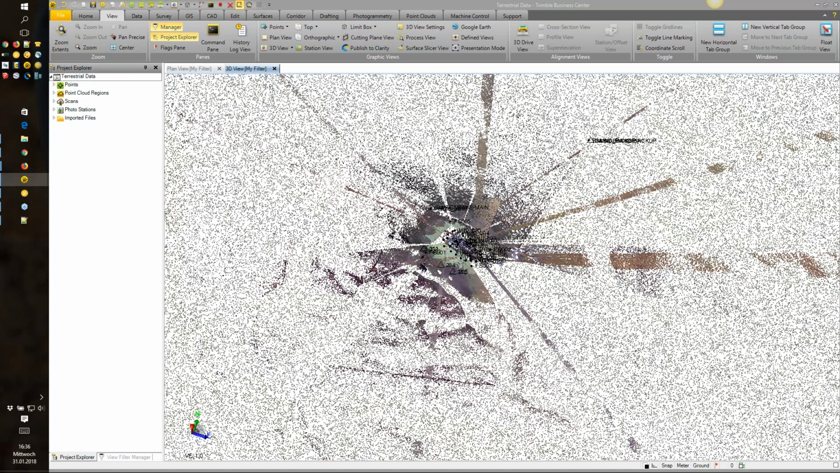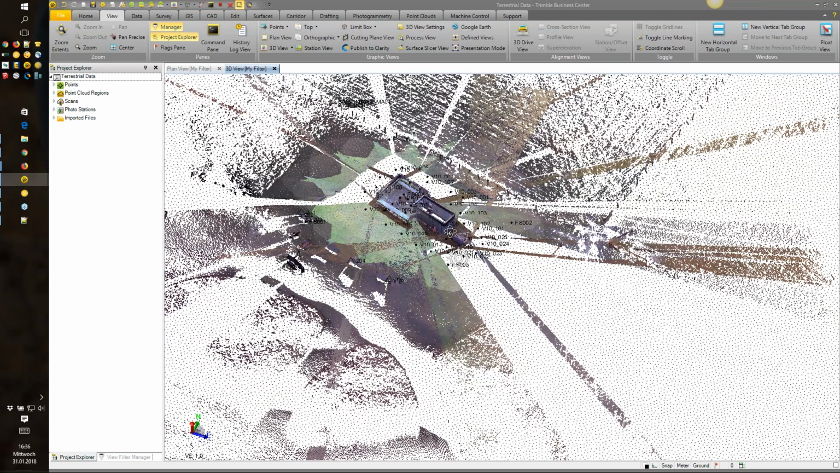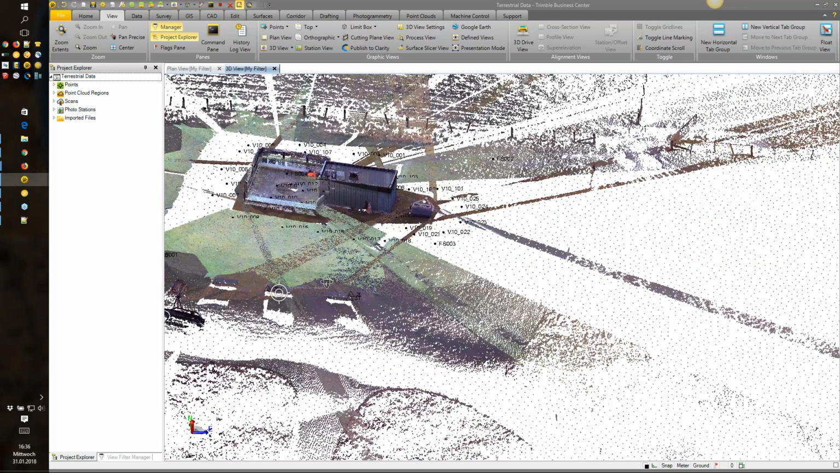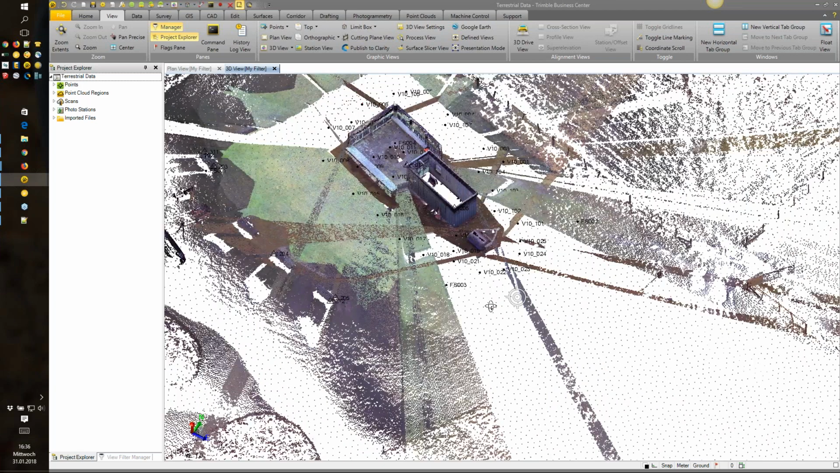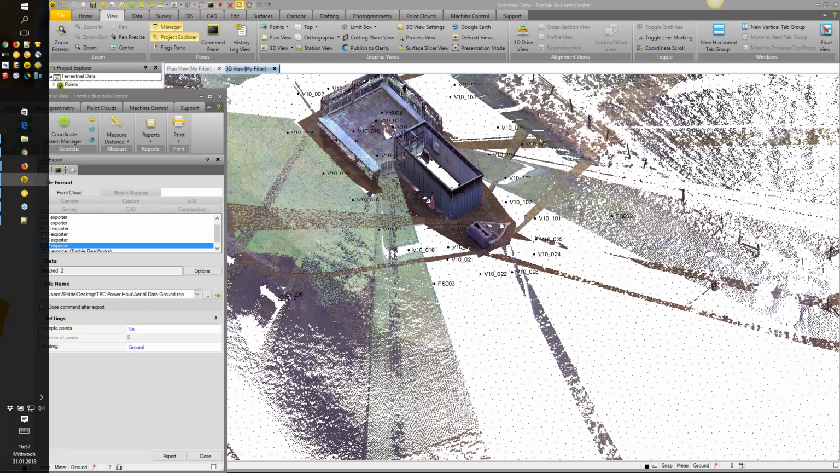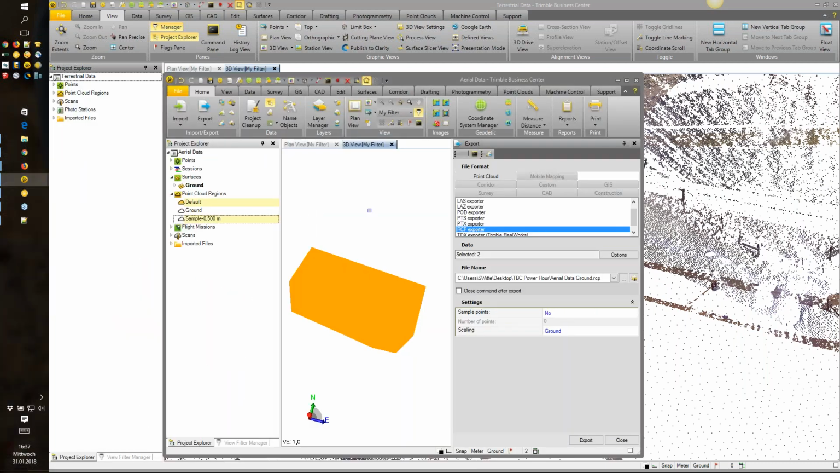Here I have just exported the ground, but I haven't exported the top of the container. I will just do this. So when I'm going back to the other project and selecting both point clouds, I'm selecting this one again. I think one ground.